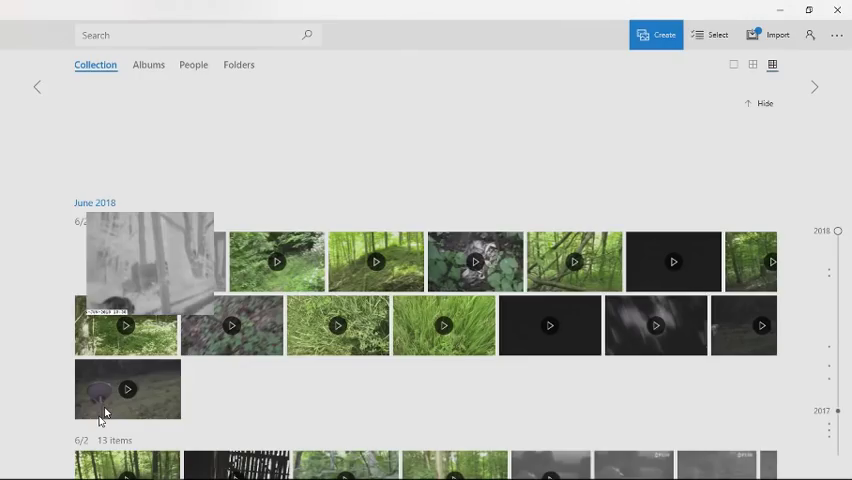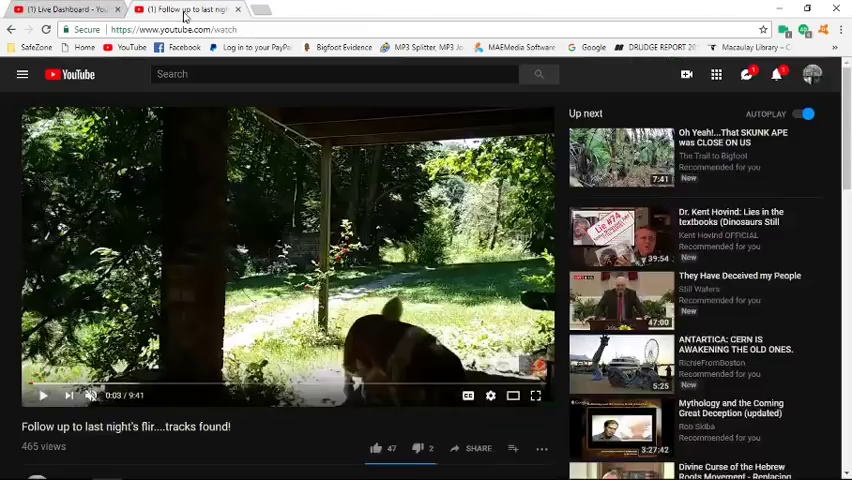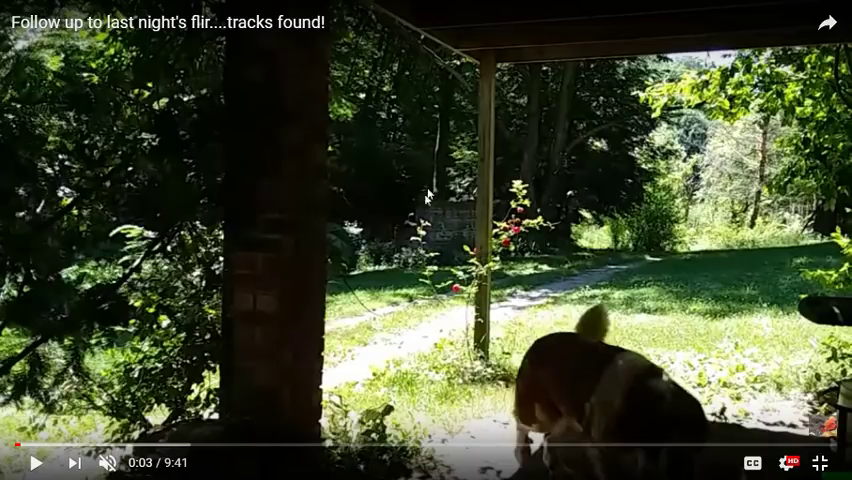So there's that. As for the daytime video, this is what we're looking at right here. I'm sitting in the exact same spot right here. This is where it is, behind this tree.